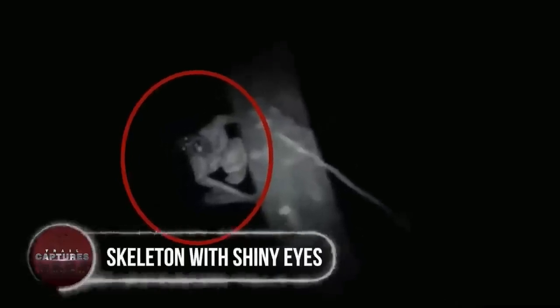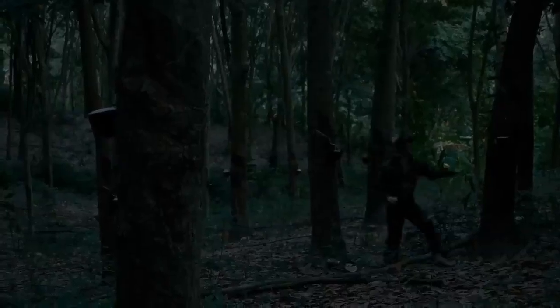Skeleton with shiny eyes. This truly is like a scene from a horror movie that actually came to fruition. A farmer in India, upon repeatedly hearing spooky sounds coming from a nearby hilly area covered with a dense forest, decided to investigate. Having only a flashlight and a cell phone camera, the farmer started to look around while moving towards the source of the sound.